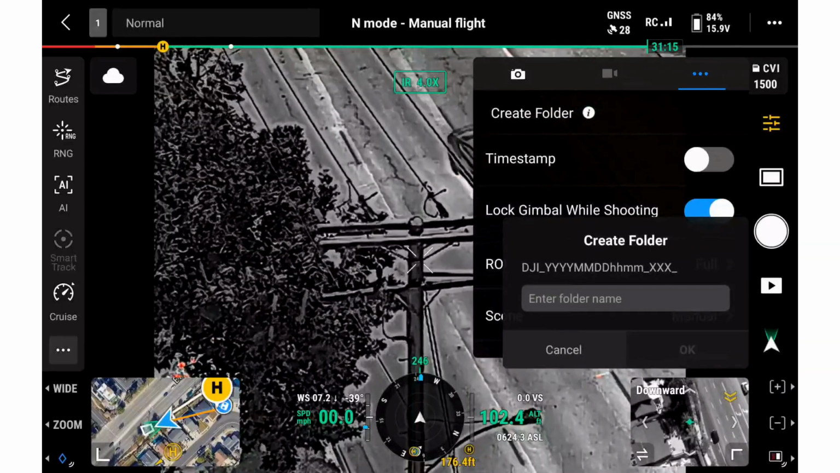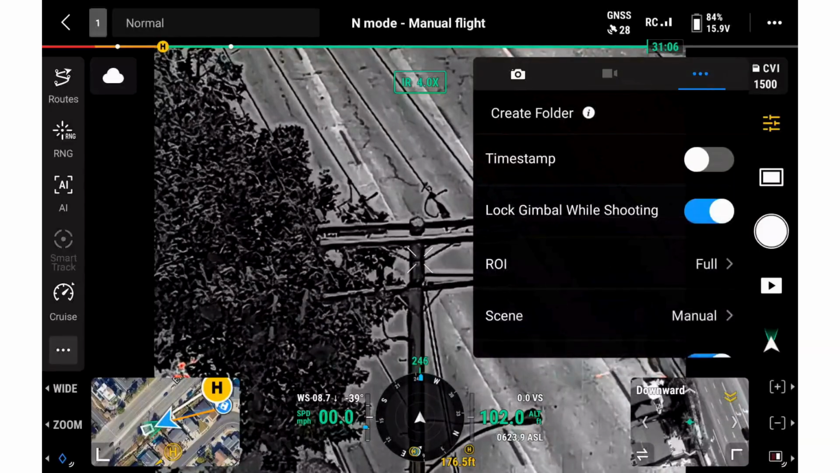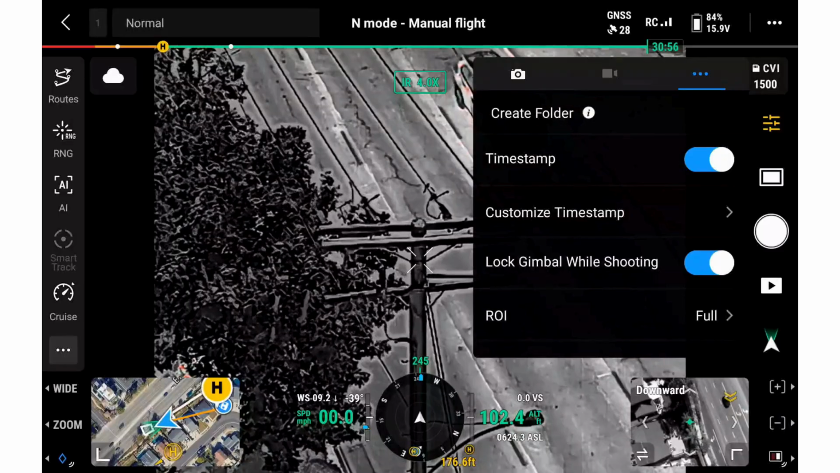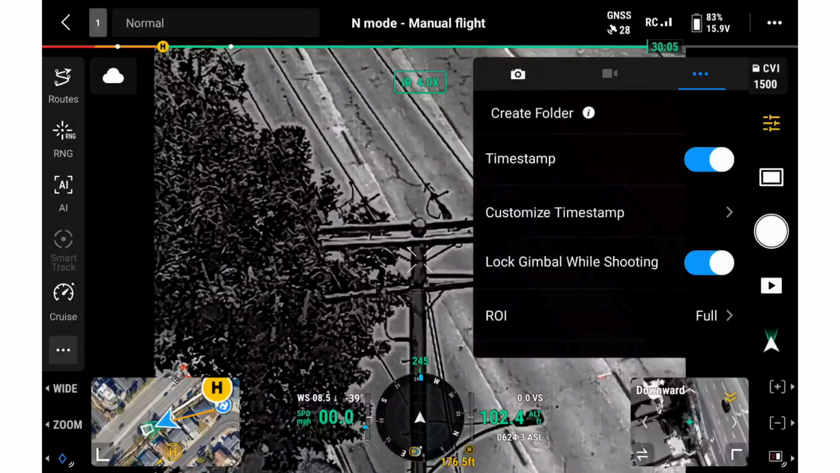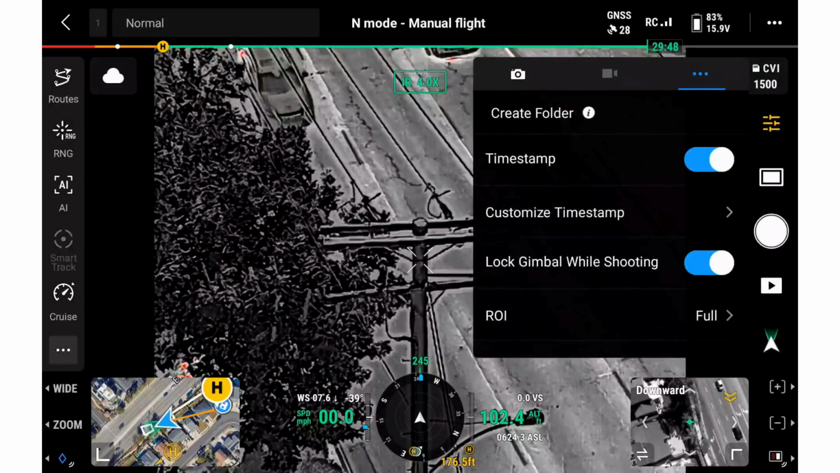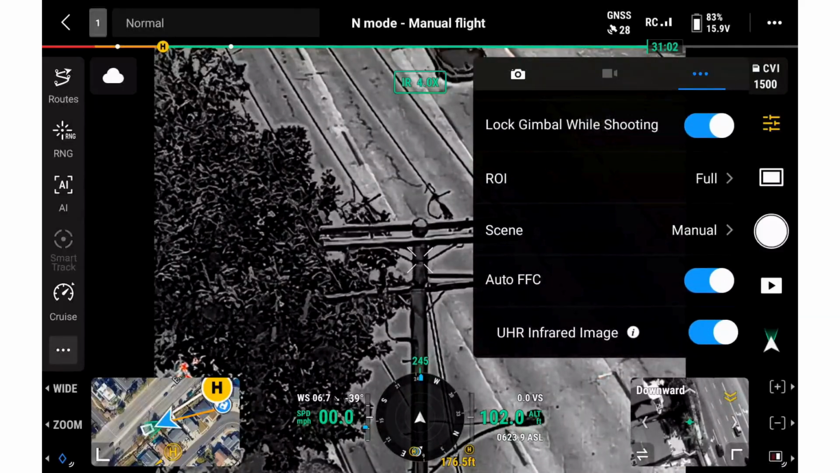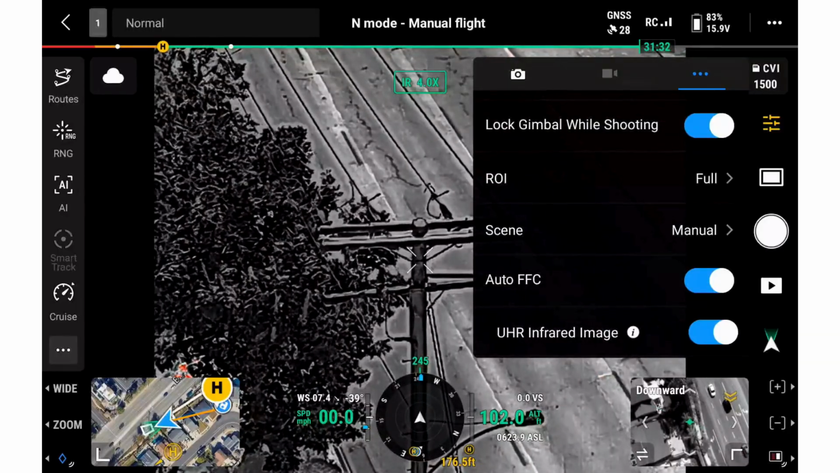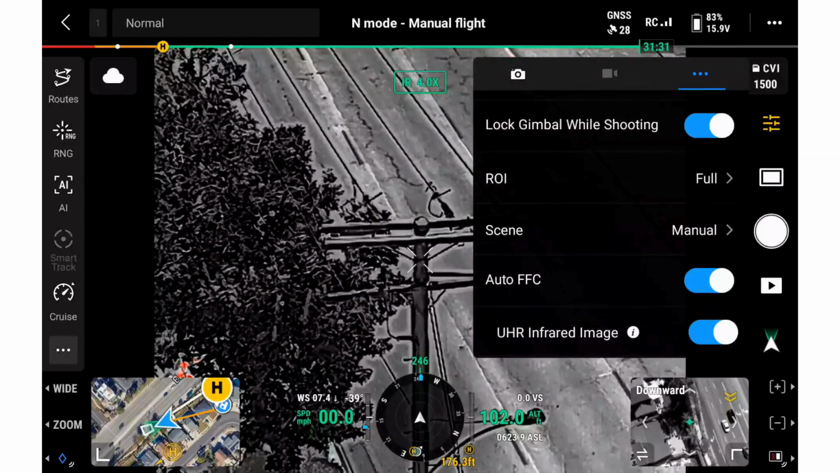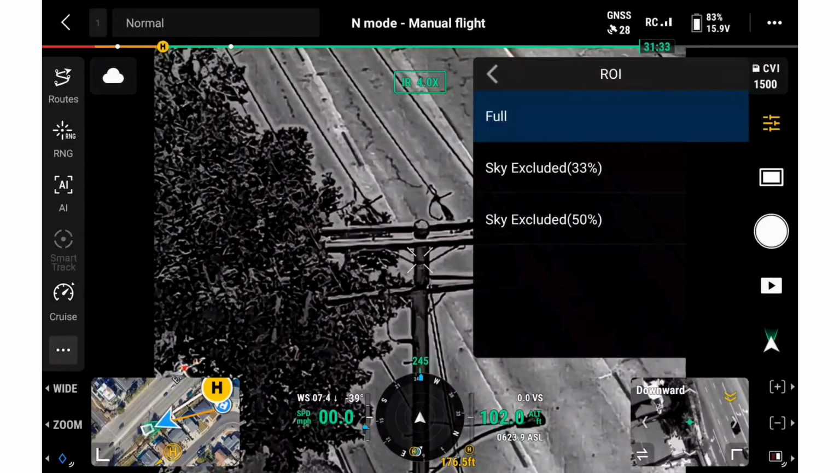Before starting a mission, we can create a folder so all of the media from this line segment stays organized, and I can check the timestamp so every file has a clear time reference for reporting and review later. For capture setup, I can enable lock gimbal while shooting to help keep framing more stable while documenting poles, insulators, and connectors. And I can also review ROI and scene, two settings worth paying attention to for thermal capture.